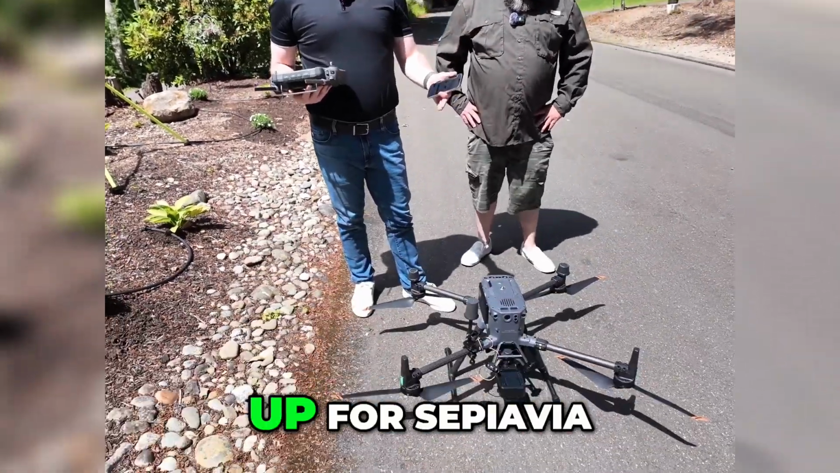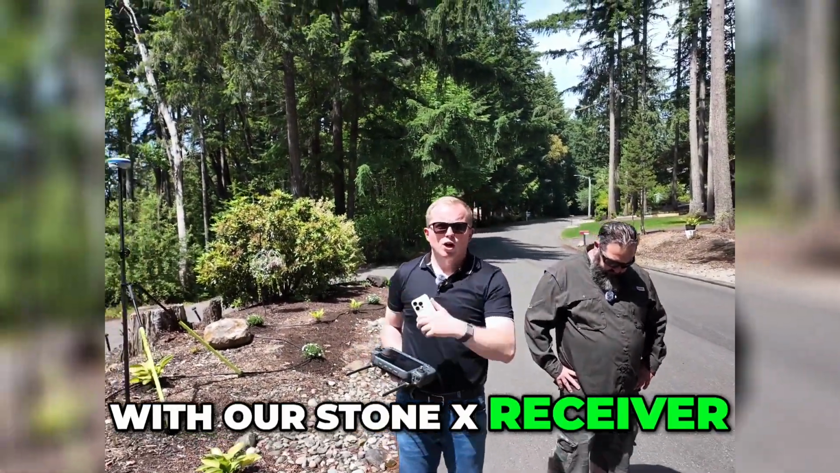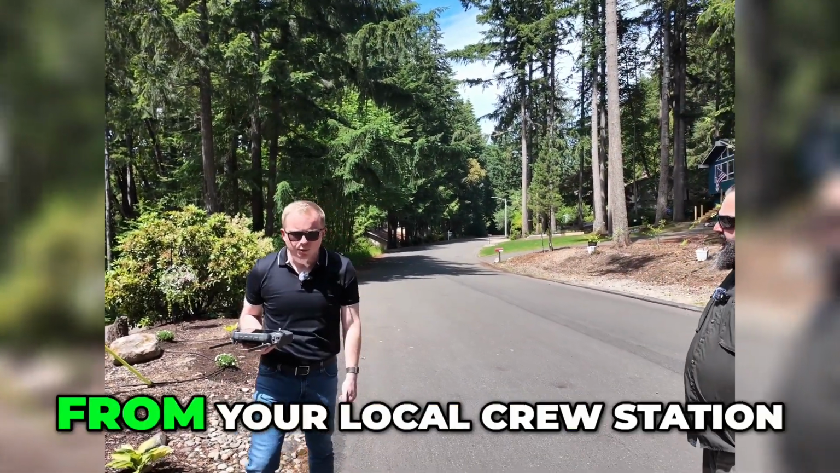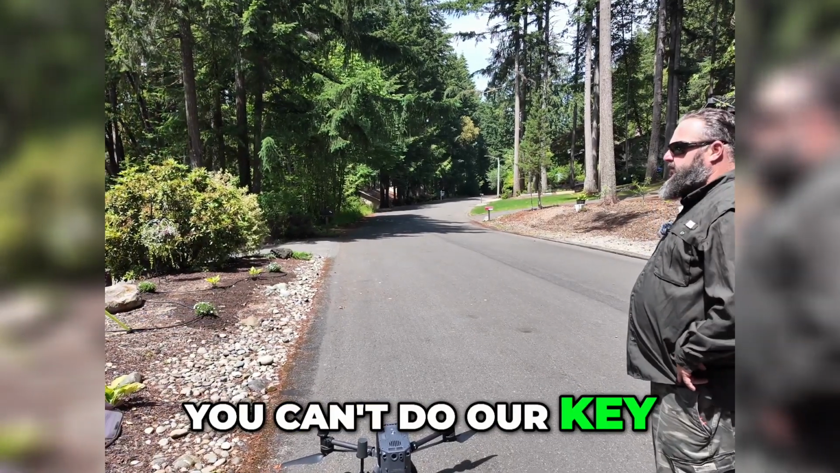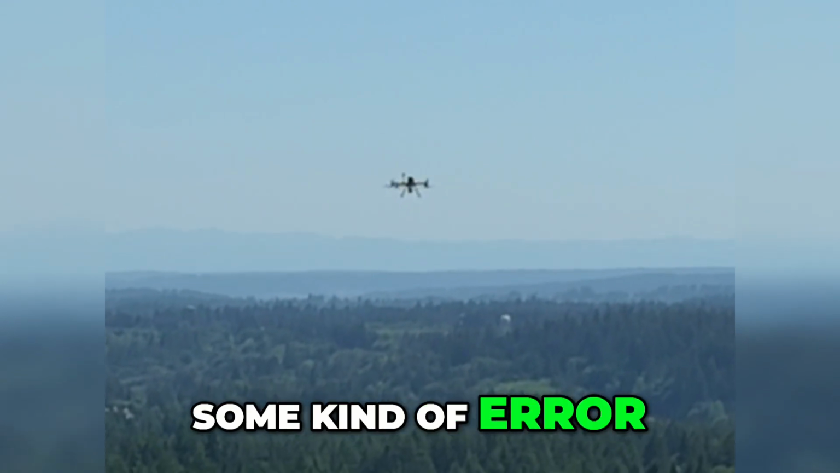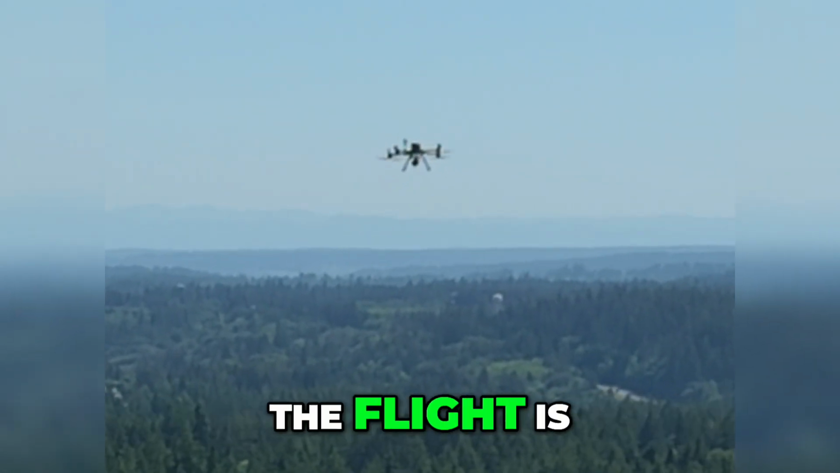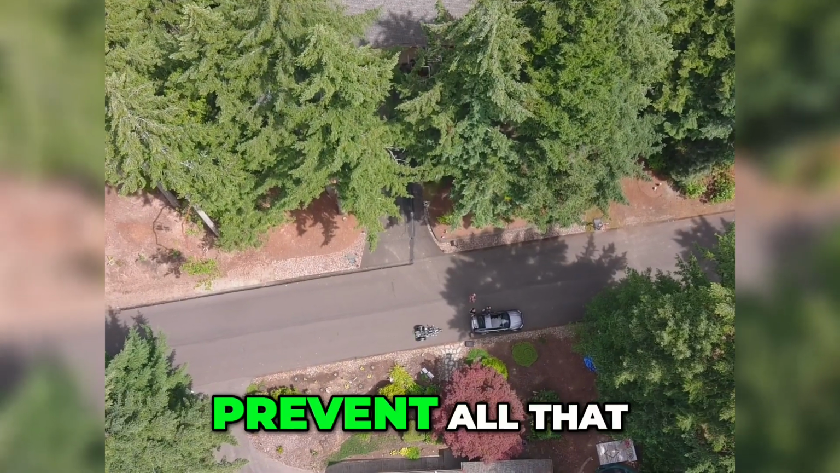So we're all set up, RESEPI AVIA. We've been collecting with our StoneX receiver over there. Doesn't matter the brand or anything, we just need a raw file. You can use that from your local CORS station. So we're doing all PPK. You can do RTK, it makes it a little more complicated. And of course with RTK, it has to be real time. So if you have some kind of error just in your data signal, you've essentially screwed the flight. That's why we mainly suggest doing the PPK workflow, to prevent all that.